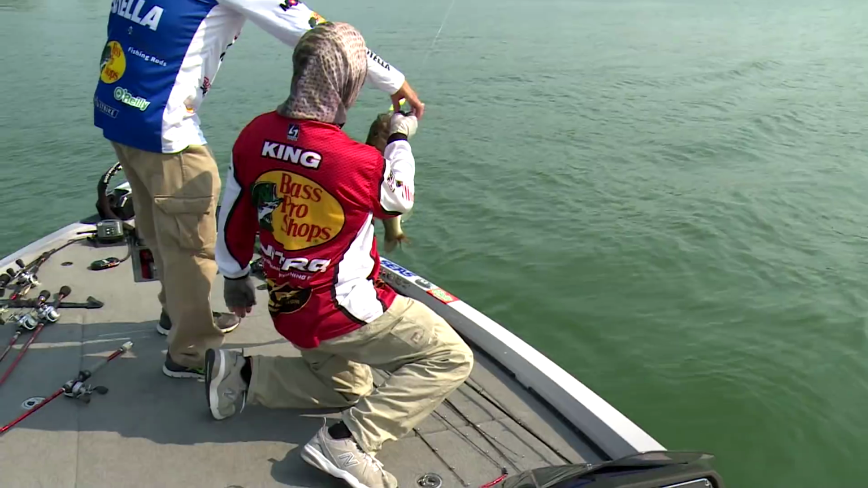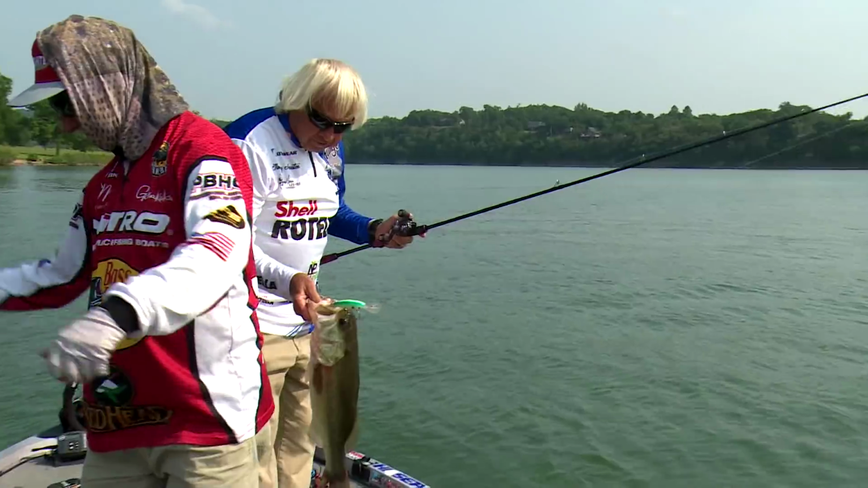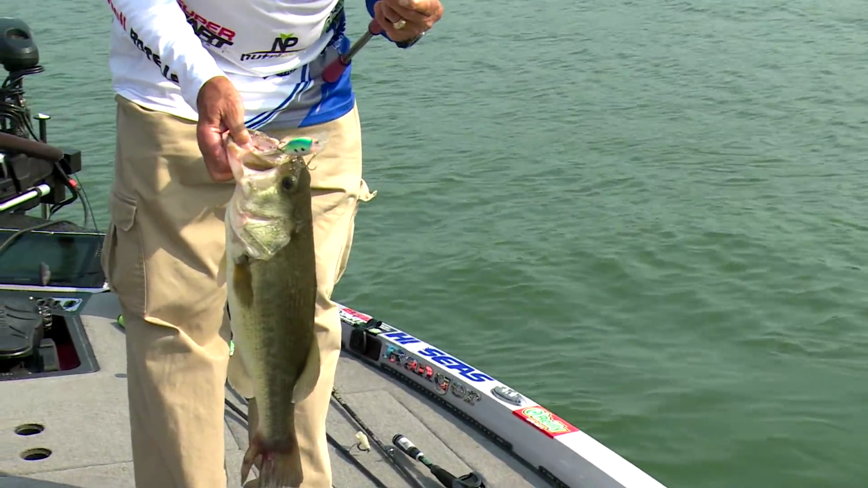Look there. I will get the hook. Look at this fish. Look where my finger is. This fish has been on a stringer.